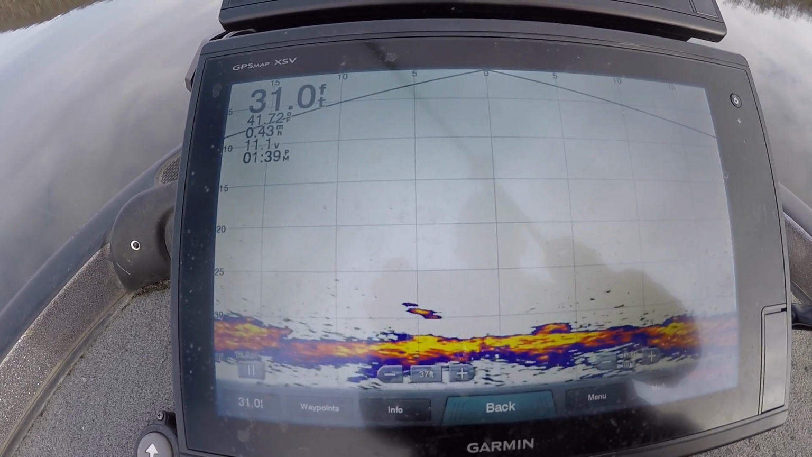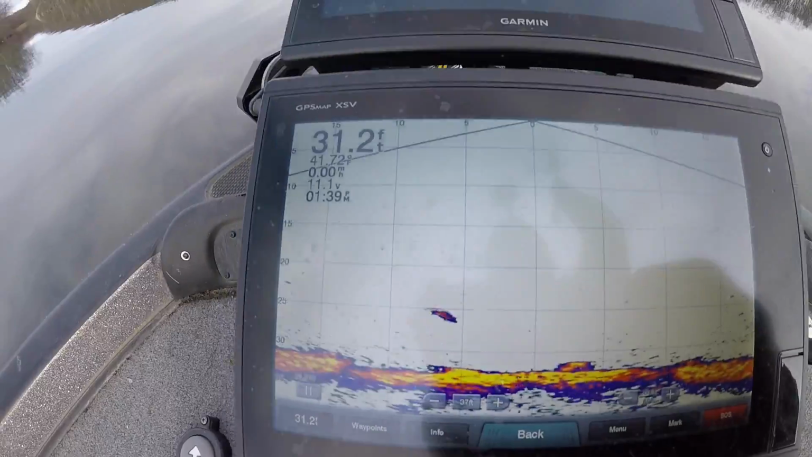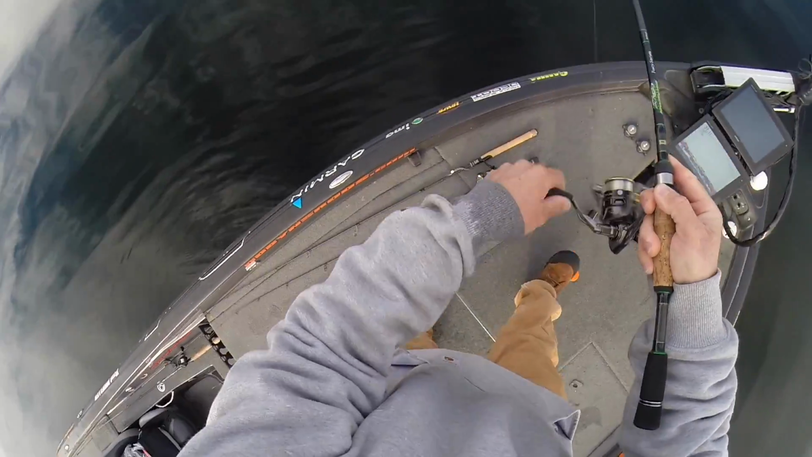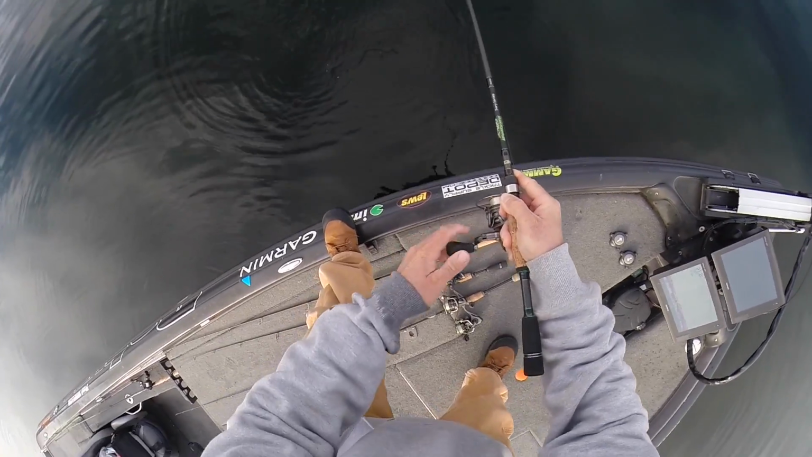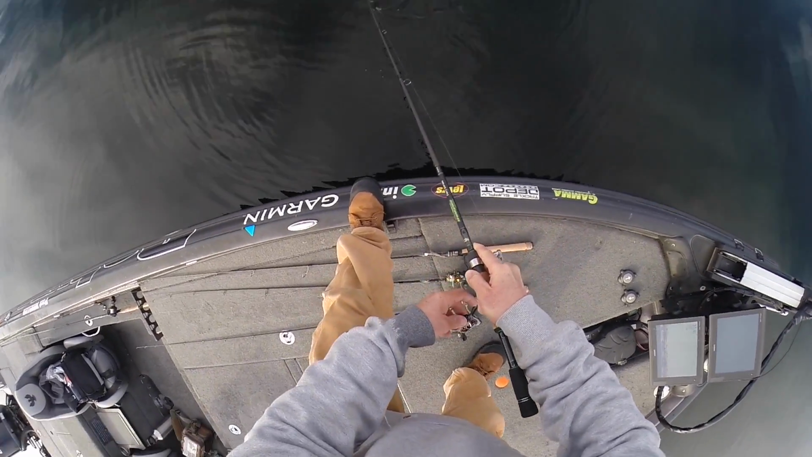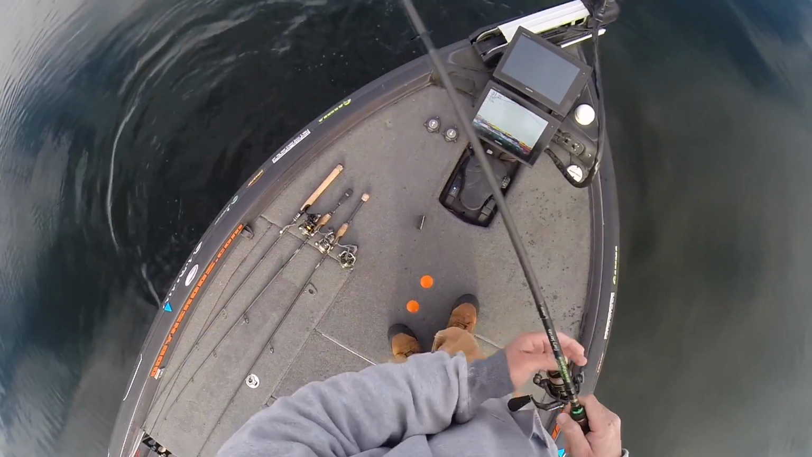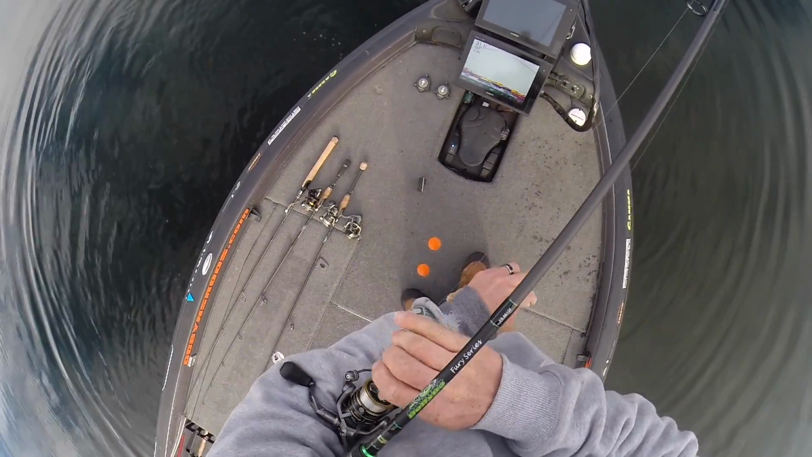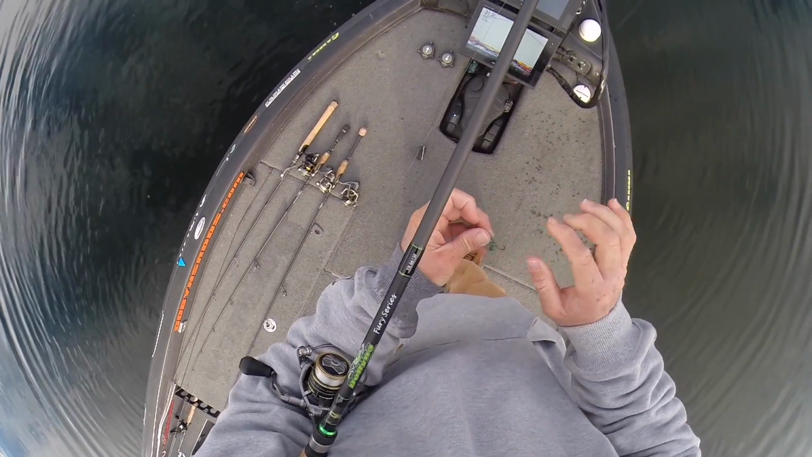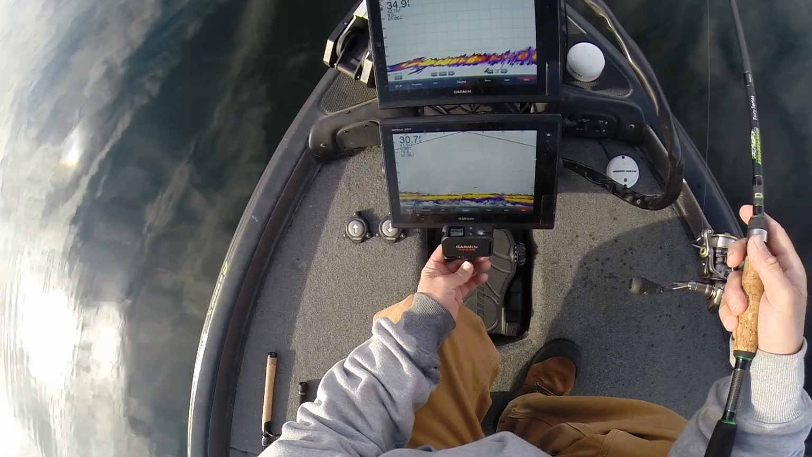Big one. Got him. Got him. And that fish was so tight to the bottom. Quick release. He was so tight to the bottom that you could barely see him. I mean, he just came out of nowhere. He was hanging right by a stump, and that was just amazing to be able to see that on the Livescope. Unreal.